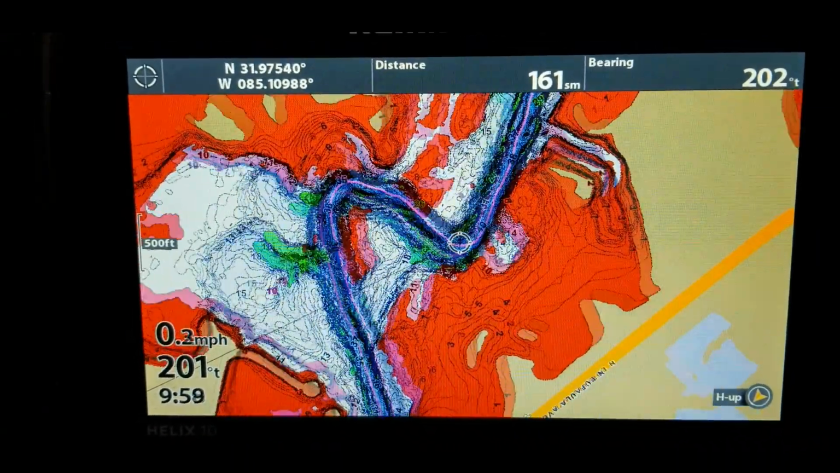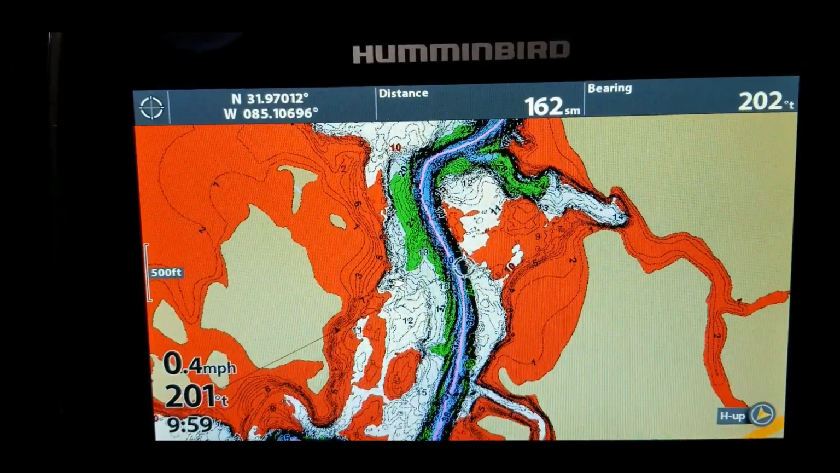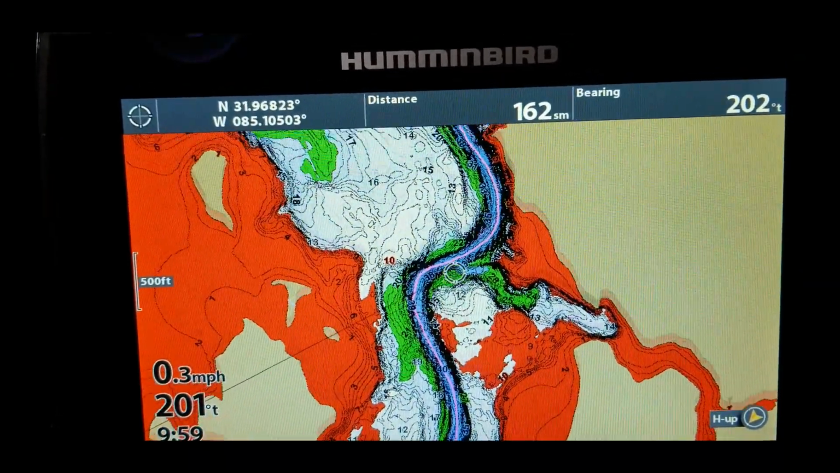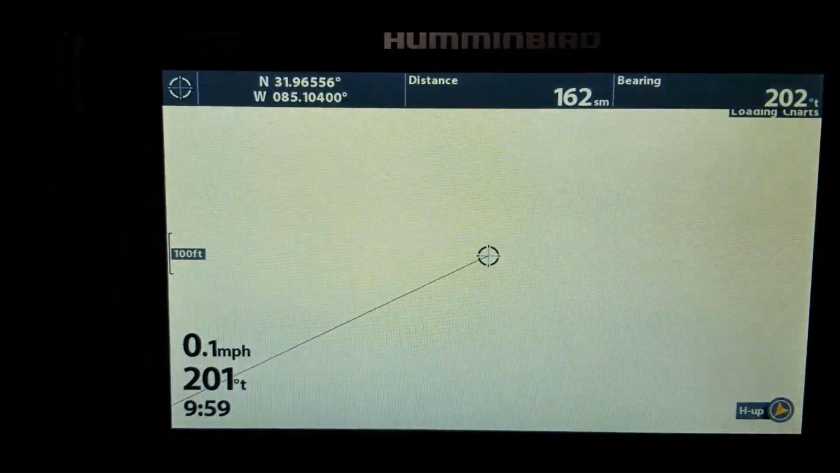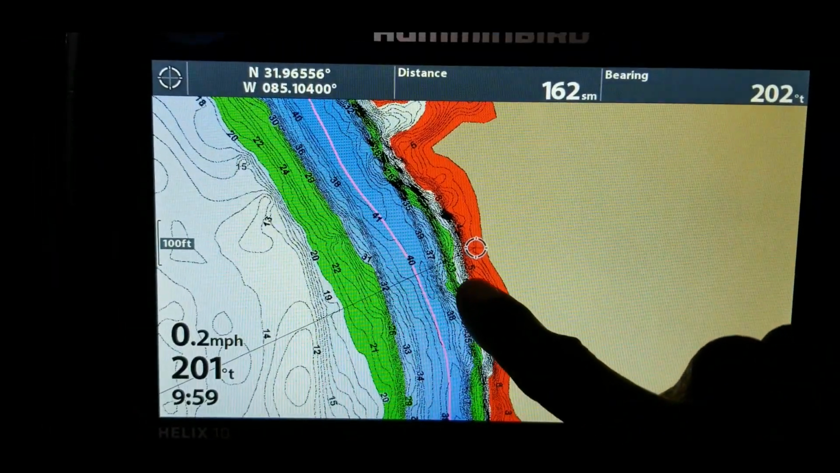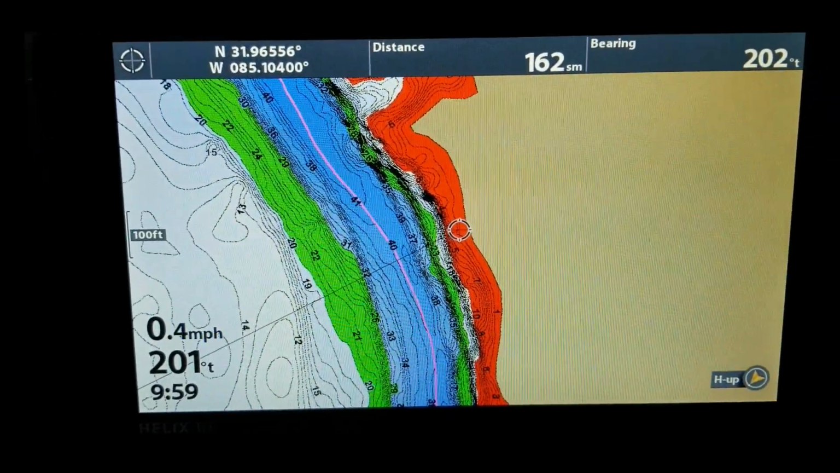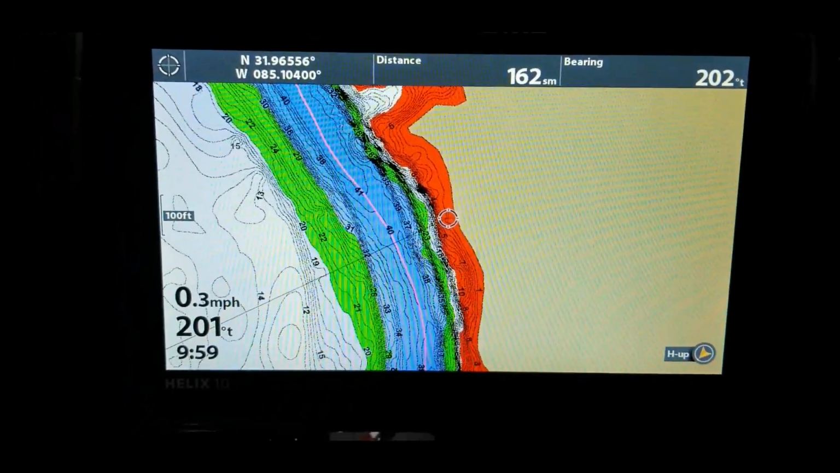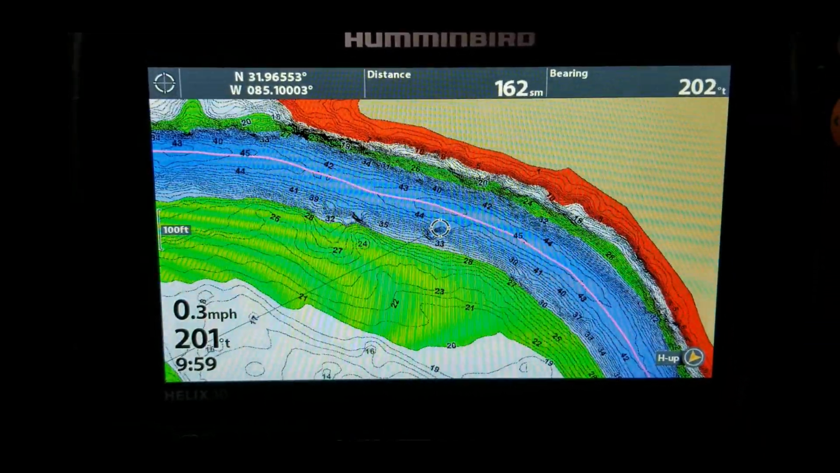So let's just see. We're running this, and we're staying inside of this channel. You're going to swing way to the right. Then that's almost close to the land. So look at how close this channel swings over here to this land. Knowing how to read that mapping is very important whenever you're trying to run this lake. So let's see, we'll keep on going.